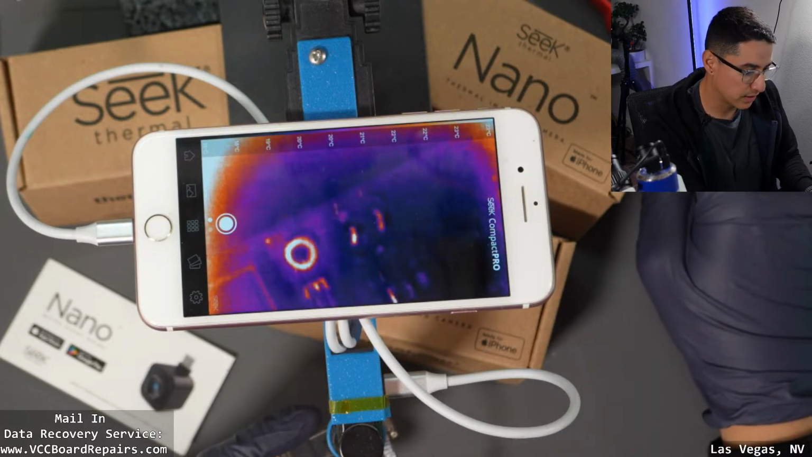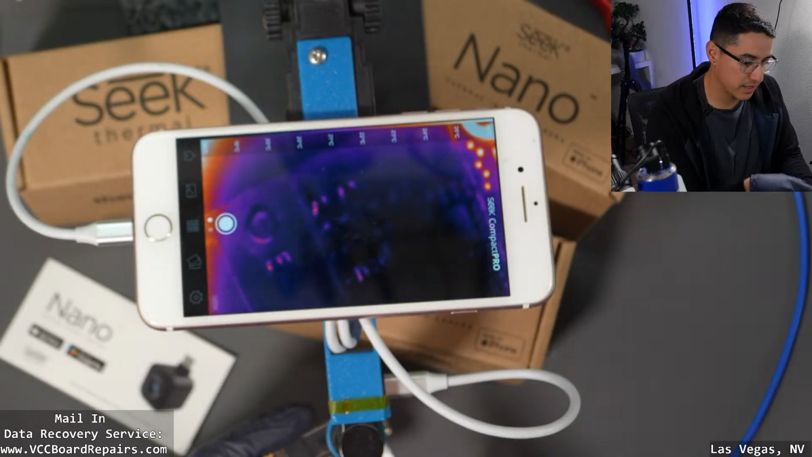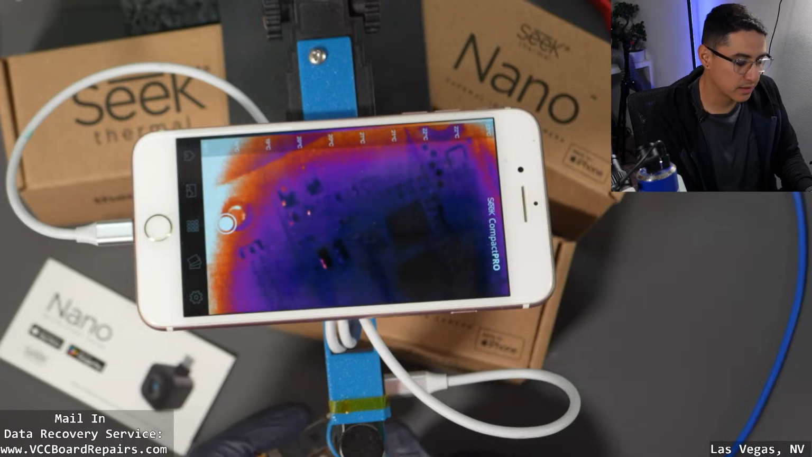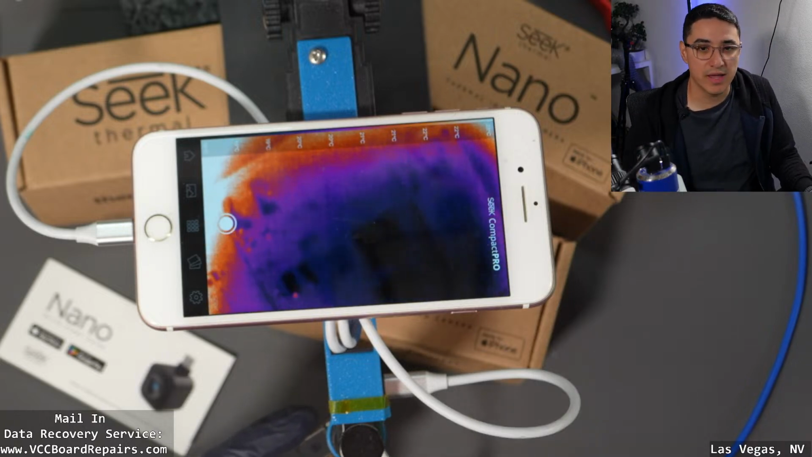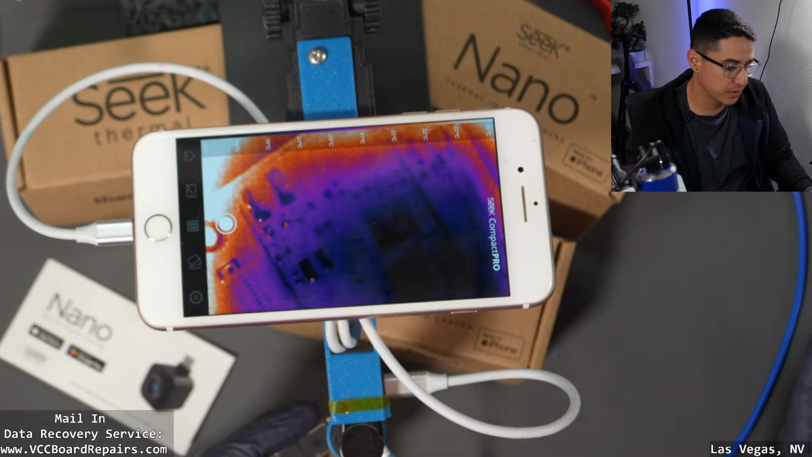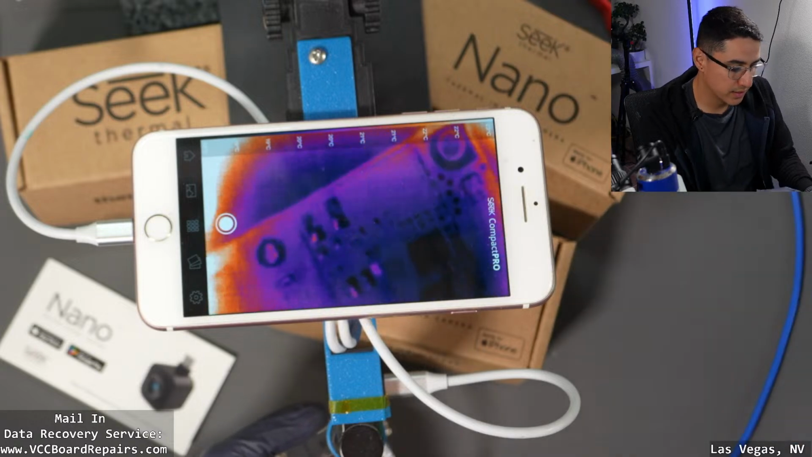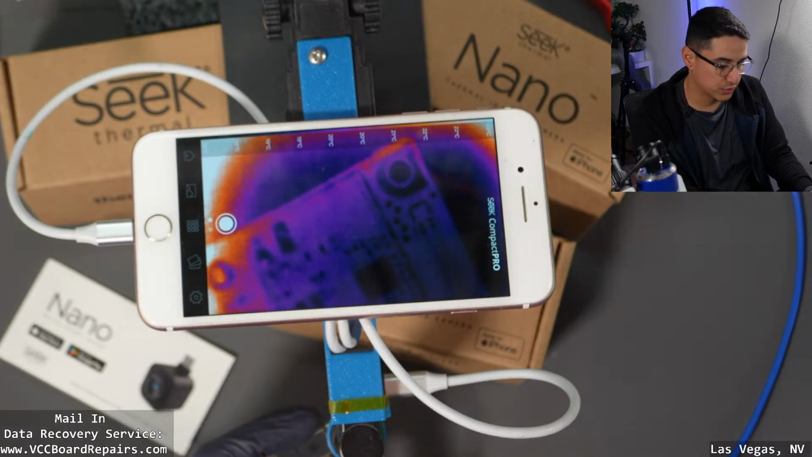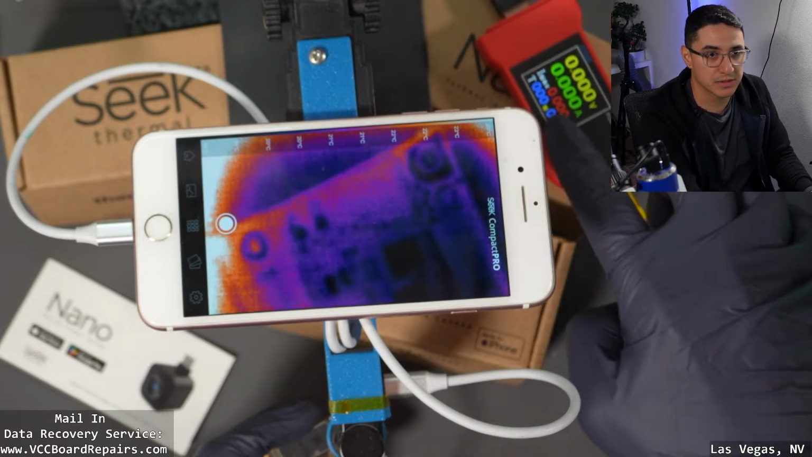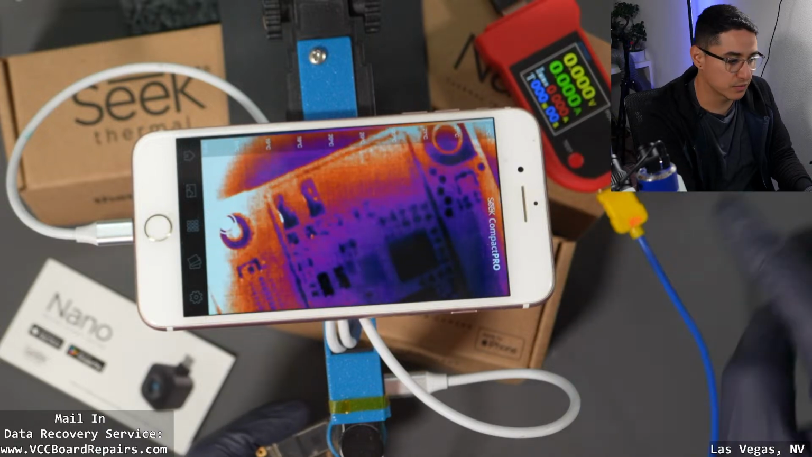Right now I have this on my Seek Compact Pro stand, and I have a macro lens, which allows me to get really close to this motherboard. By the way, this is in perspective of a motherboard repair specialist. So we use this for finding shorts on motherboards so we can fix them and repair devices. This is an iPhone 11 that has a short on VDD main. So that's going to create a max current draw on my power supply, so you actually see it'll black out. And take a look at the quality of the thermal camera.